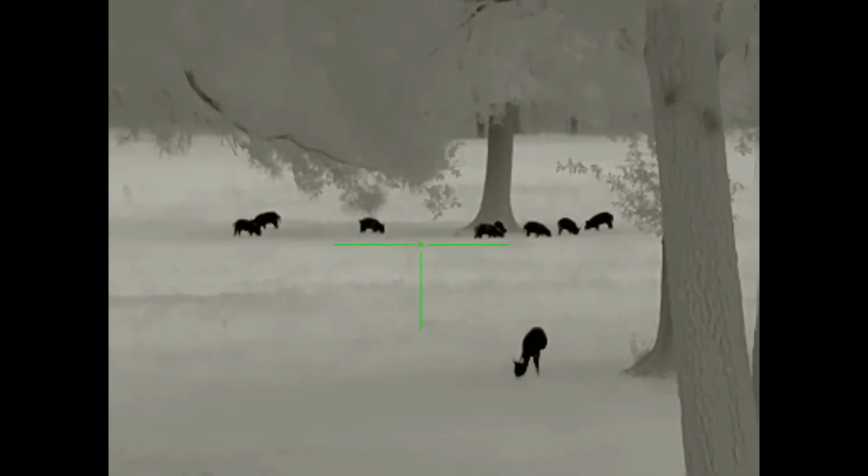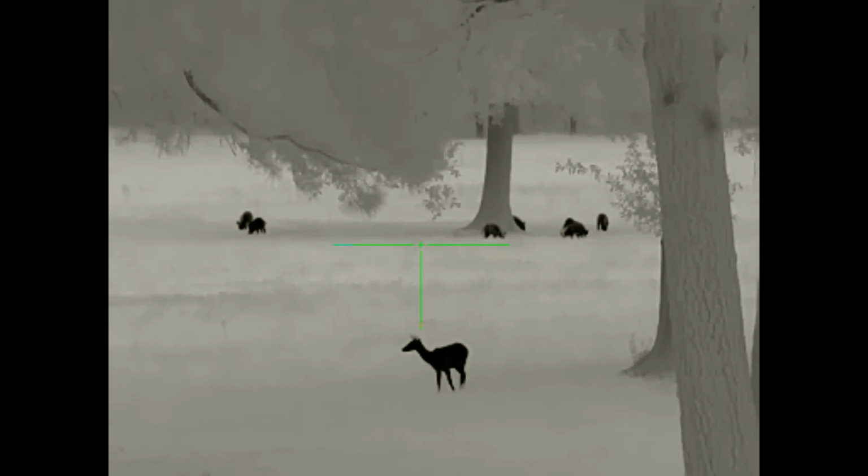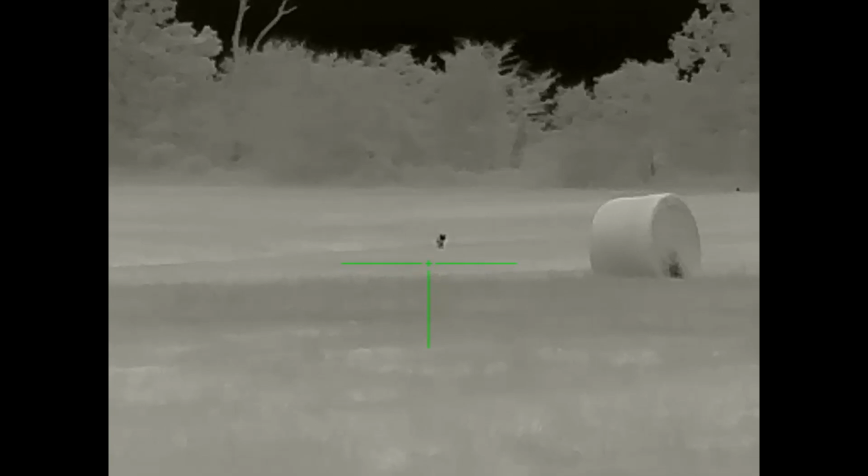8 reticle options, 4 different color palettes. It does have a Wi-Fi app, the InfiRay Outdoor Wi-Fi app that connects to the scope to use as viewfinder mode or to actually get videos off the optic. It says it's got a 1,750 yard detection range. I don't know why I'm screwing that up. 1,750 yard detection range.